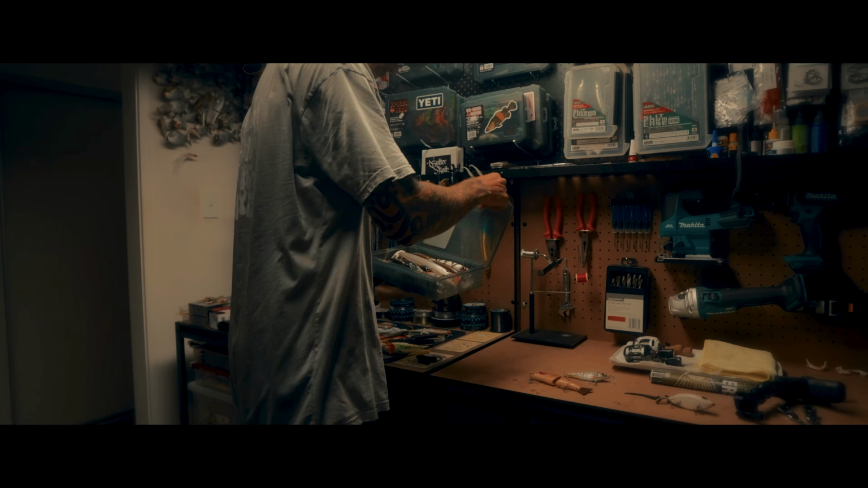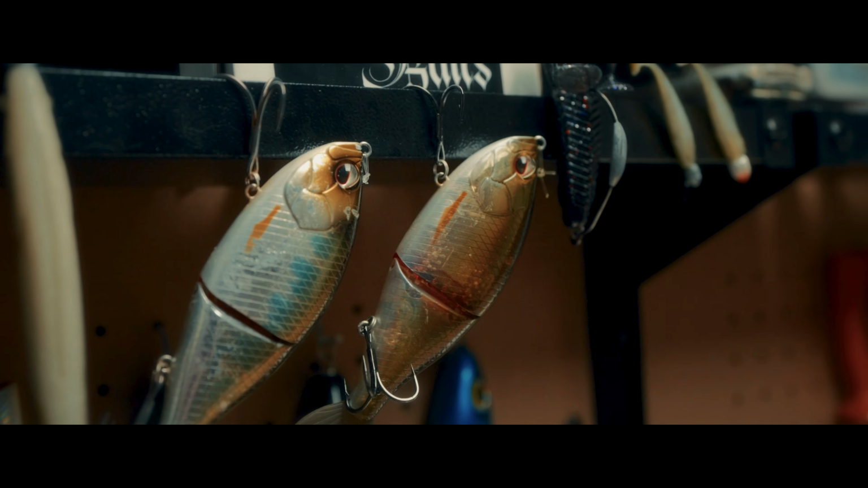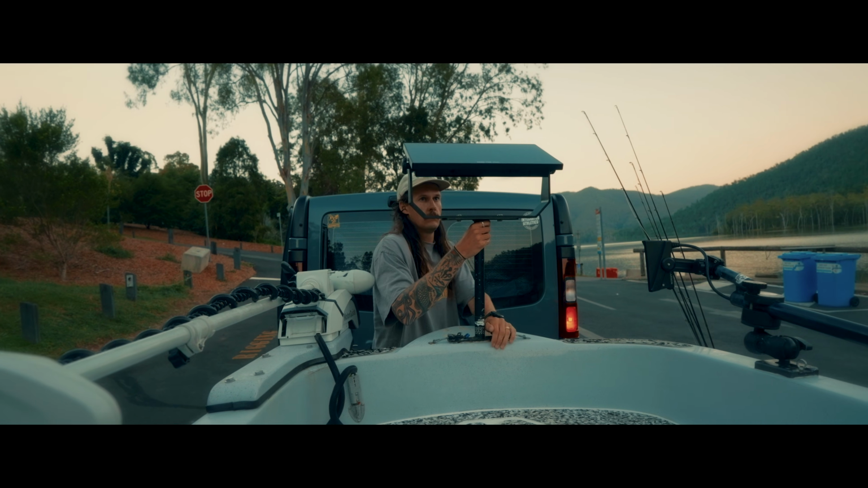When I first started fishing, lures were obviously around, but nothing was really anywhere close to the level it is now. So yeah, massive difference from when I was a kid to now, and then you add into it electric motors, the boats we've got, the technology, it's a totally different world.